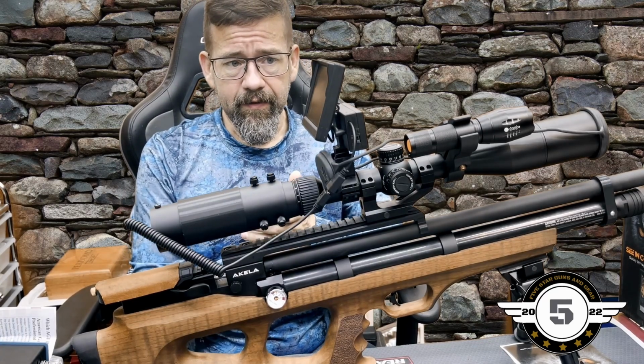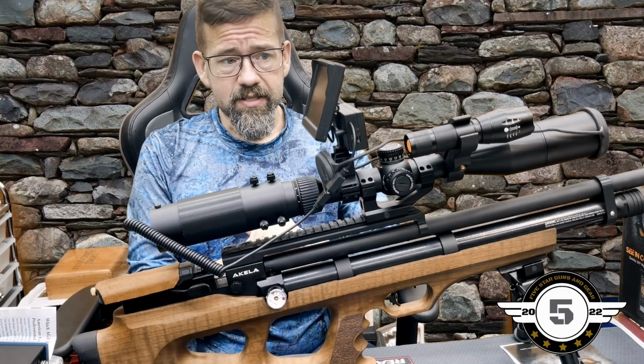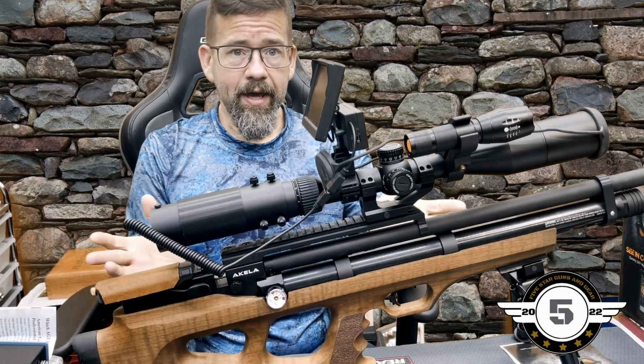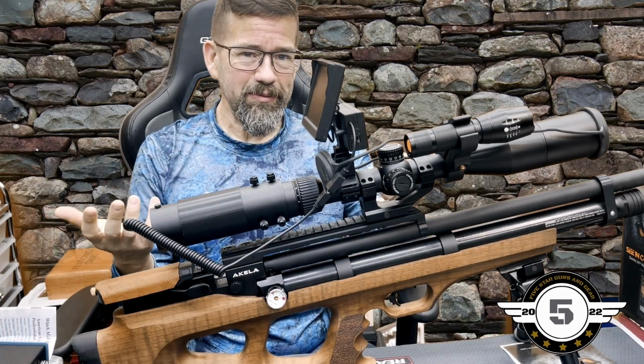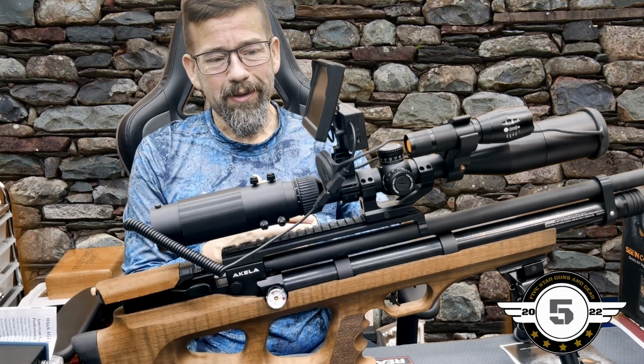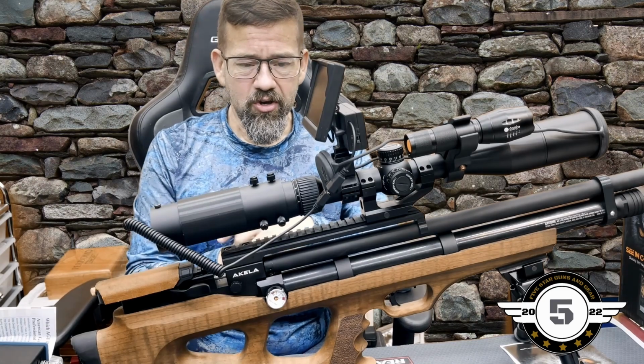Second thing I think that this needs is the ability to record. A lot of us that hunt and stuff like that would love to be able to record. Now, when you start adding all these features, your price point, of course, probably will go up, unfortunately. So at the price they have this at, for what it does, it's a spectacular job.